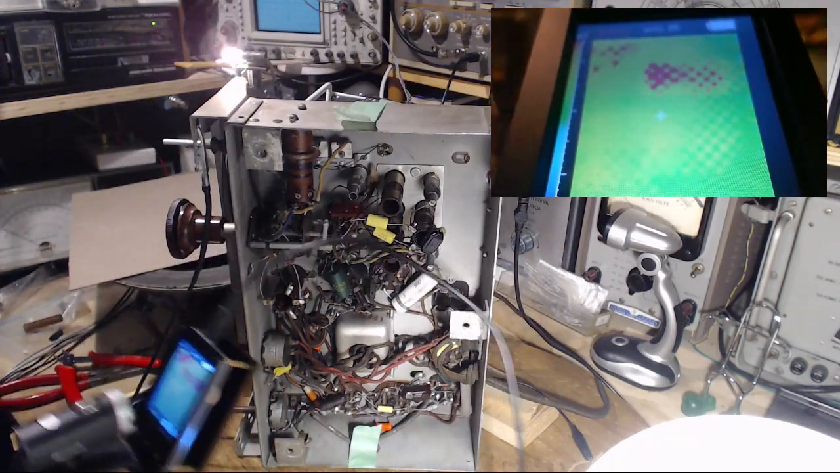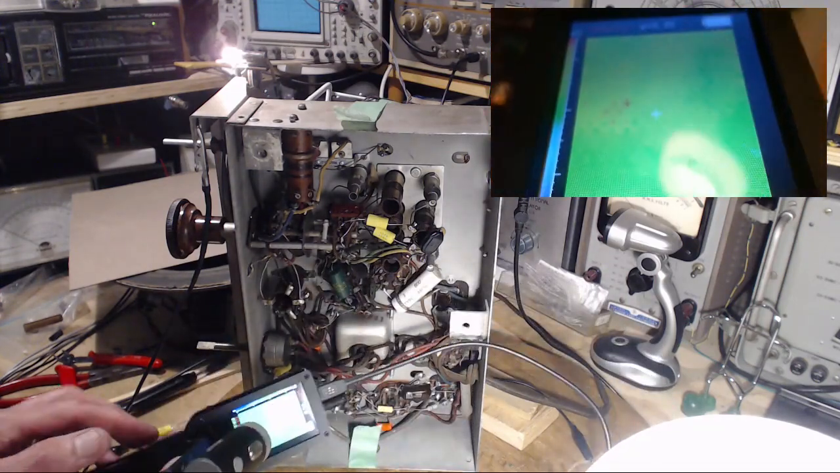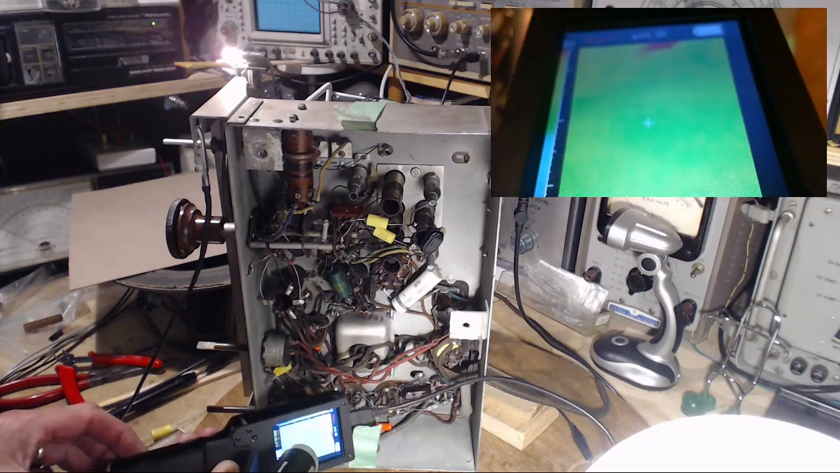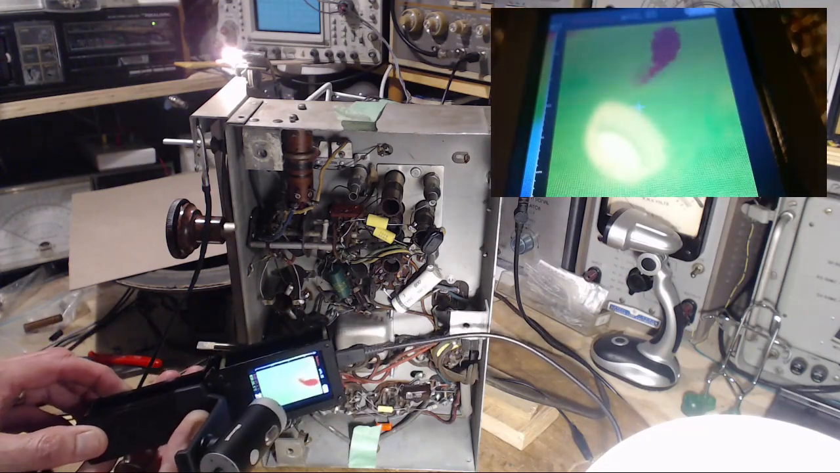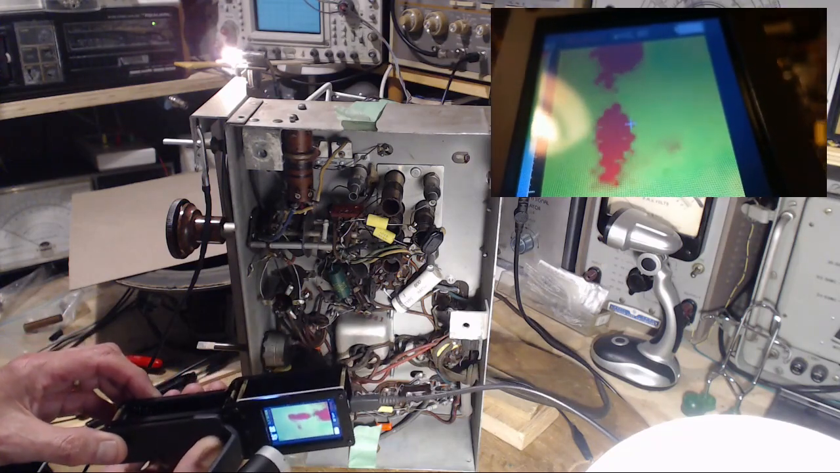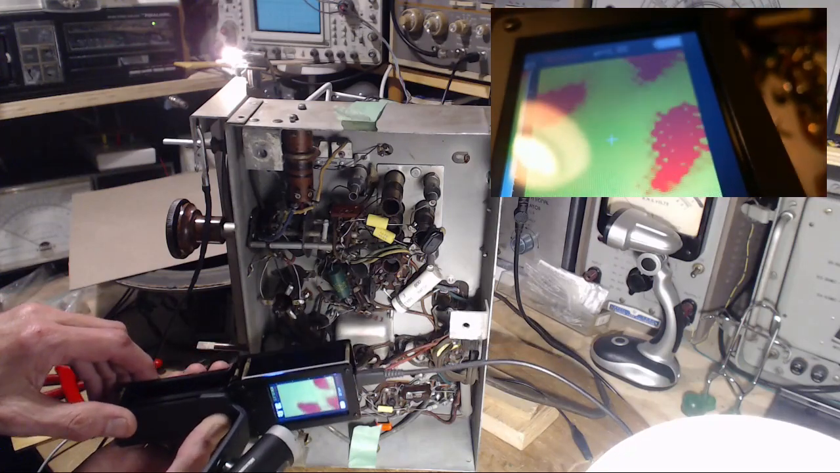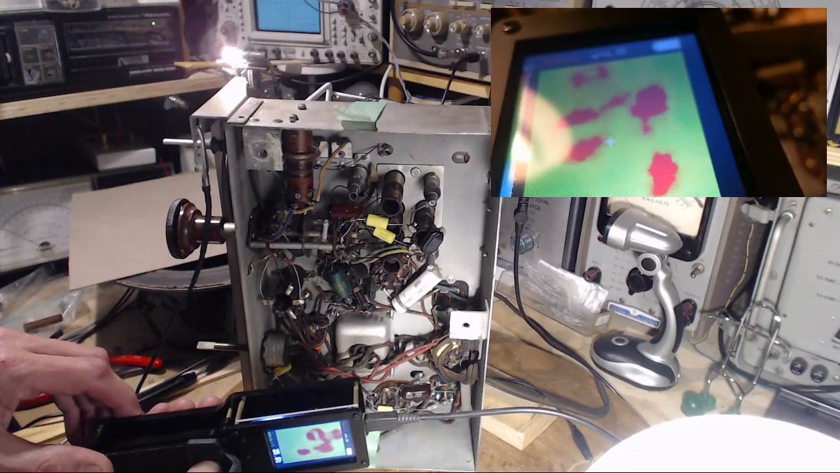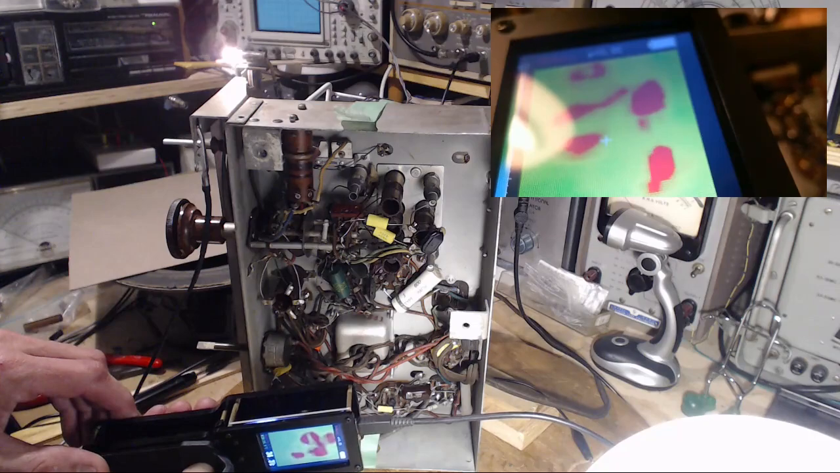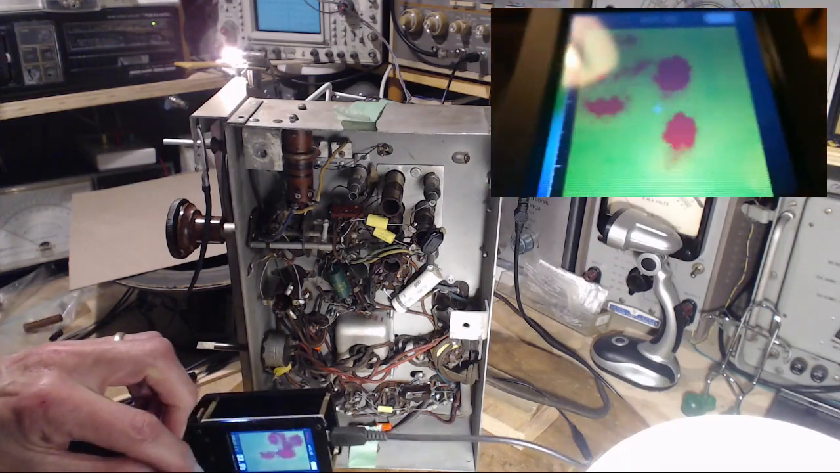Anything else? What else would get hot in here? Nothing else is going to get hot. What would I worry about getting hot? Like a volume control? No. On-off switch. That's that same resistor there again. Oh, wait a minute. Everything under the sun is getting hot here.